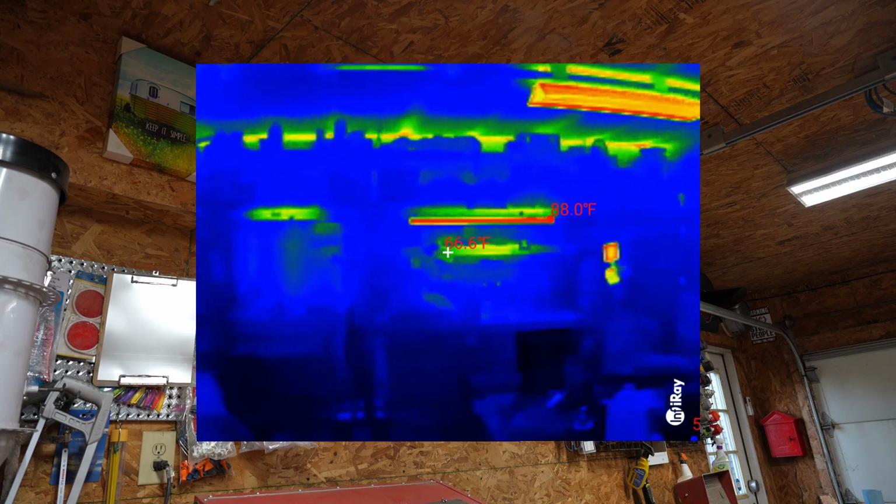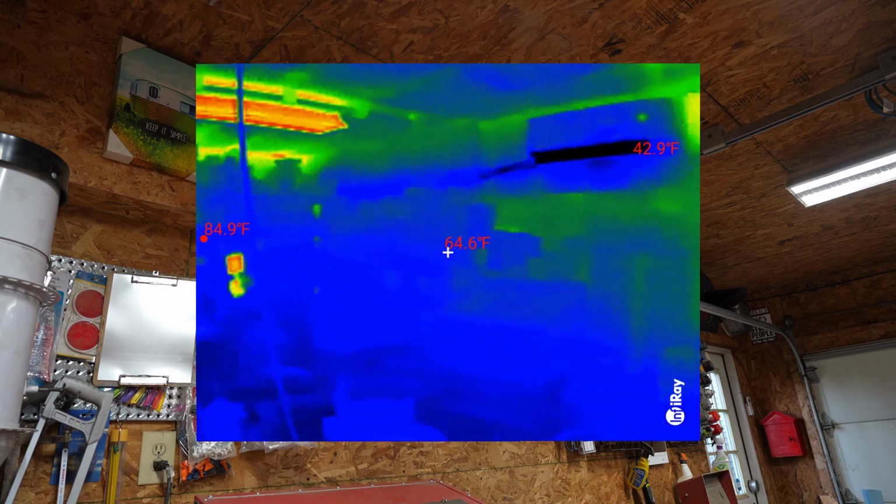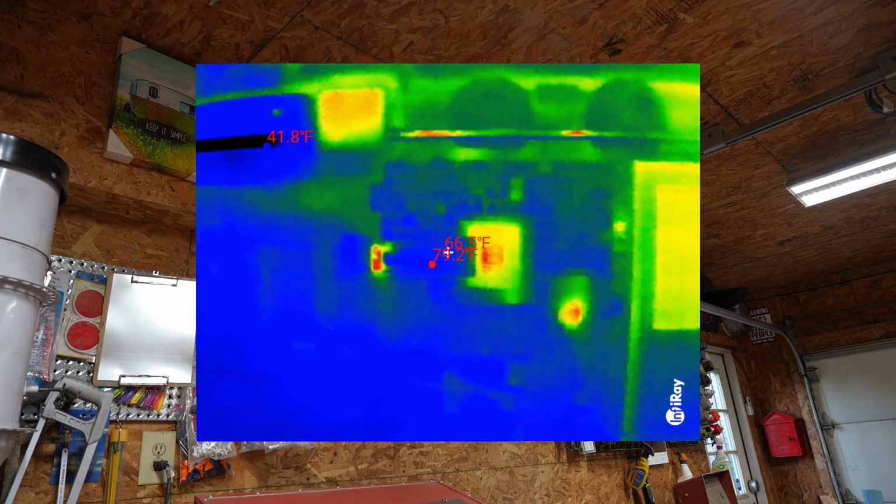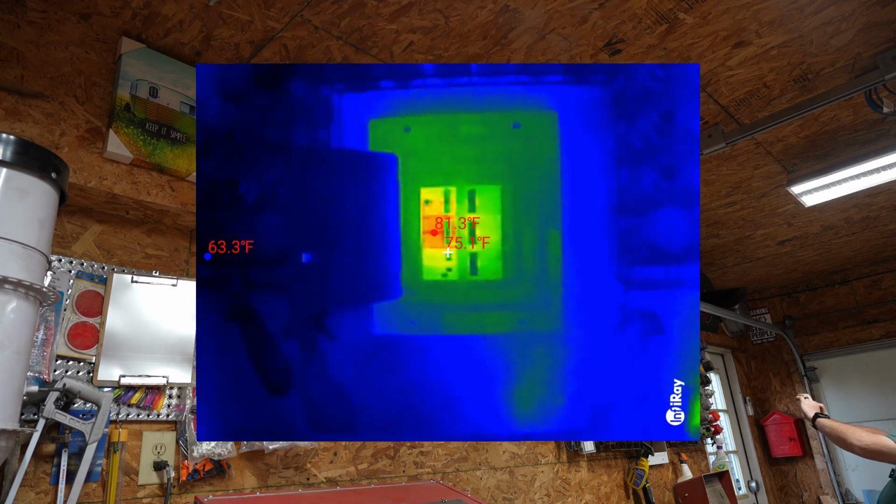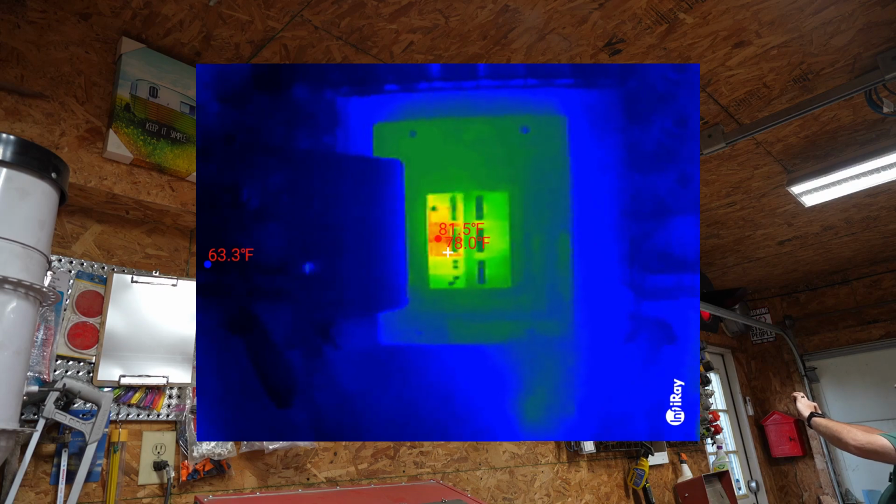And you can see in my shop, you can see plenty of leaks. You can also see heat coming off of the lights, and there's my air conditioner again, where nice cool air is coming out. Then over here by my door, there's a lot of heat coming into the room. I also find it interesting that you can see there is one particular breaker inside my fuse panel that is hotter than the rest of the breakers, and well, that happens to be the breaker that I use for my welder, and I was welding tonight.